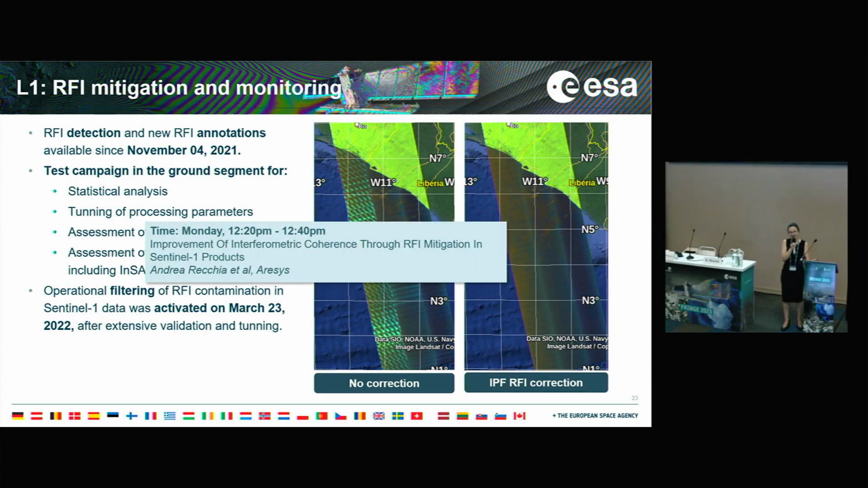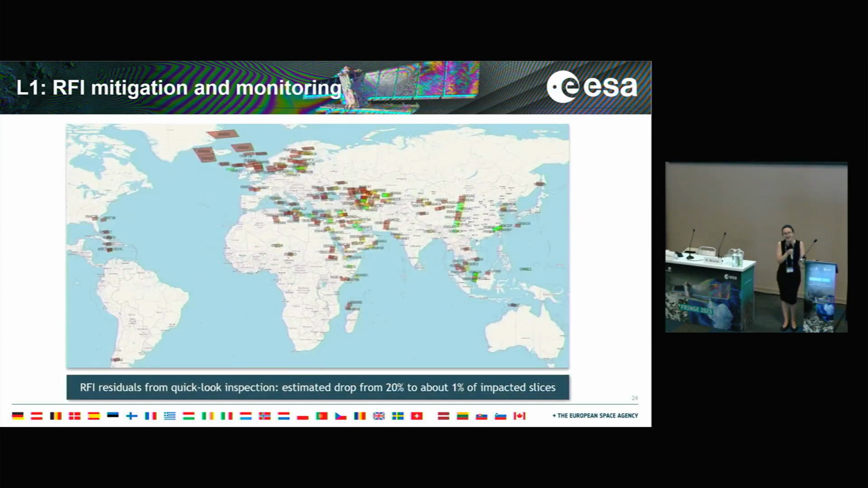Just at the end of this section, one plot that I would like to show, which I think is not in Andrea's presentation, is that right now we monitor both the mitigation and also the residuals. Of course some of our data still contain RFI, and this is what is tracked in the quality disclaimers I mentioned before. Here you can see a map which shows where we have these residuals, which is now in a much, much smaller proportion of our slices.